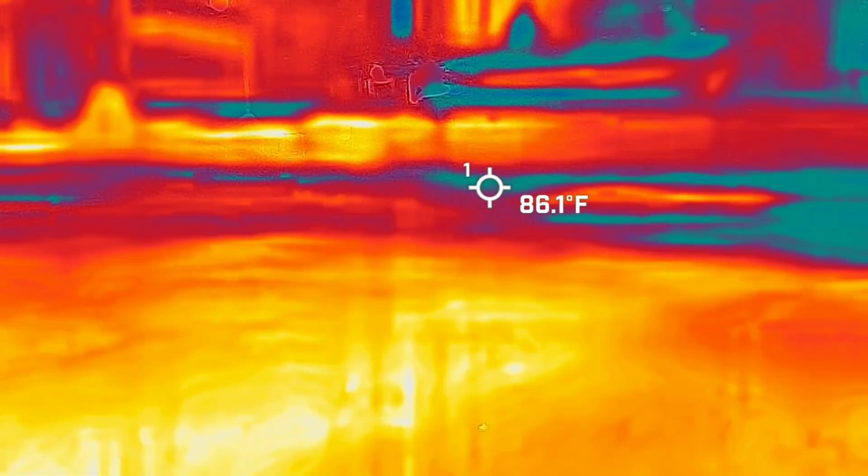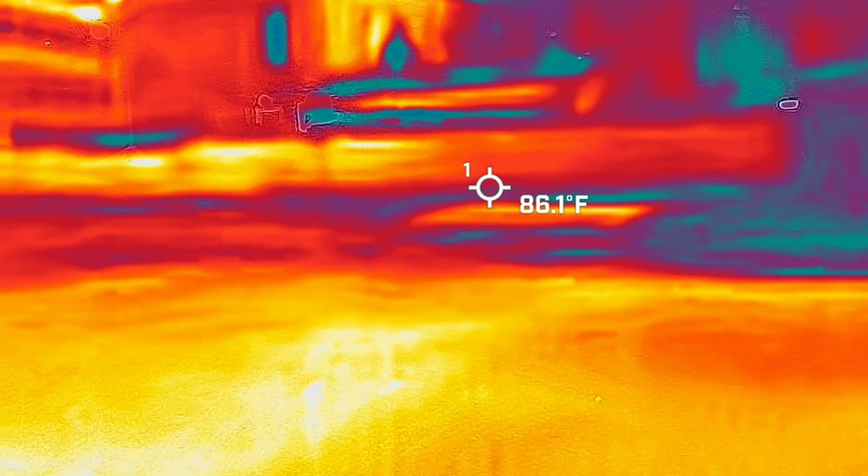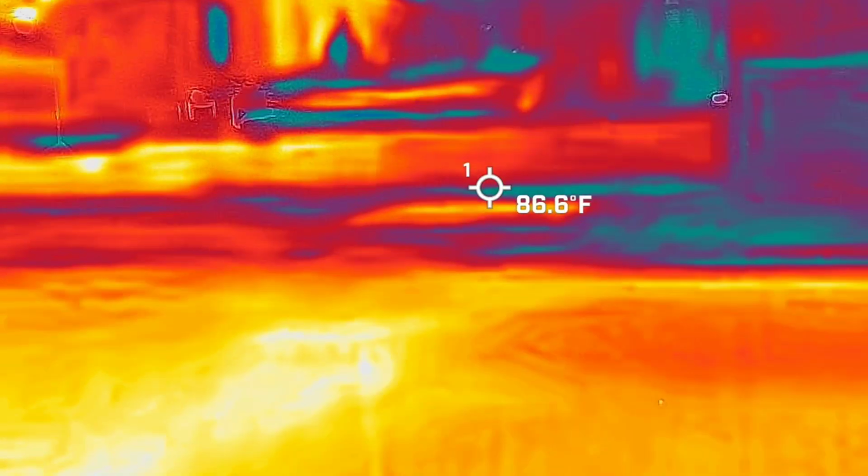I'm normally looking at the wall. You see how the wall is going to hold on to the heat? I look for any blue anomalies moving across there, or something taking shape, those kinds of things. So that's normally what I'm looking for when I watch it in this location.